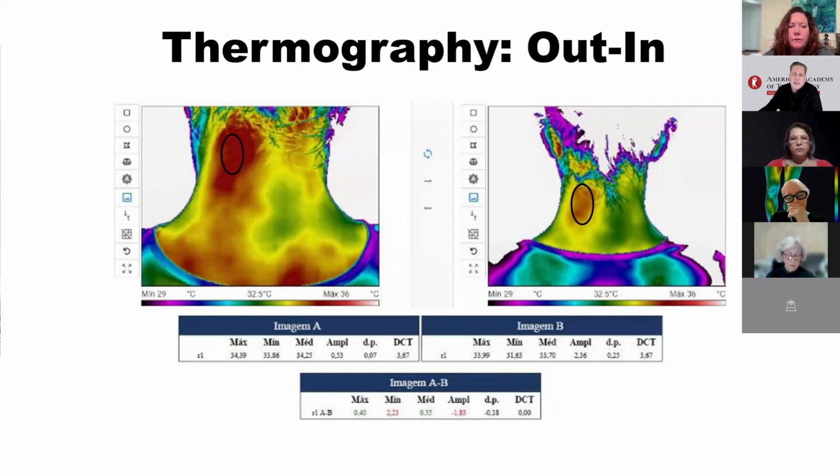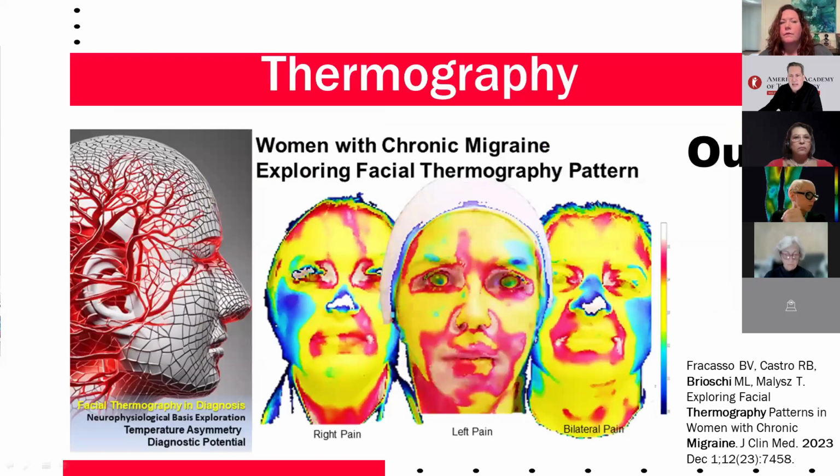But this is very basic. It's just a subtraction. There's no statistical analysis involved. It's important, but we can do much more, actually. Here's a current example of the out-in concept in thermography. In a study I published on migraine, we collected images and then analyzed the temperature distribution data later on a computer using statistical software. Although the images were taken at the bedside, the evaluation was done afterward, not in real time.